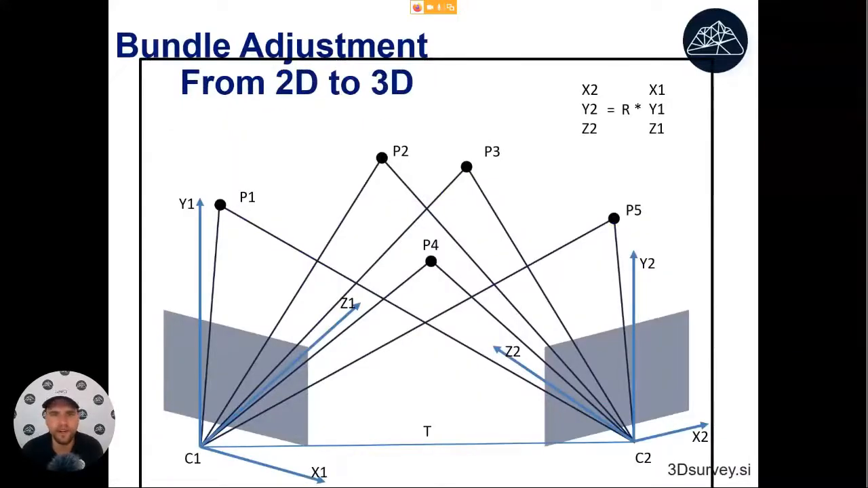Then the main part of bundle adjustment is calculating the 3D data out of these matches. When we start, we don't have any information on how the images were recorded, one in relation to the other. It actually turns out that if we have at least 5 matches between two images, we can calculate how the images were recorded one versus the other, just by making sure that all the rays intersect.